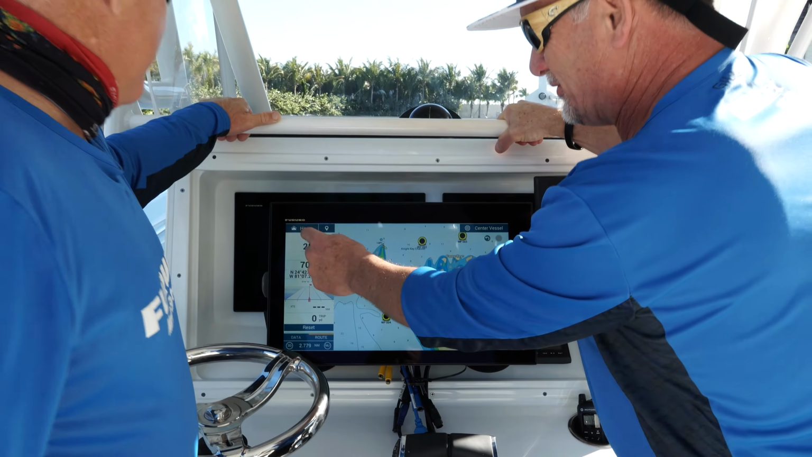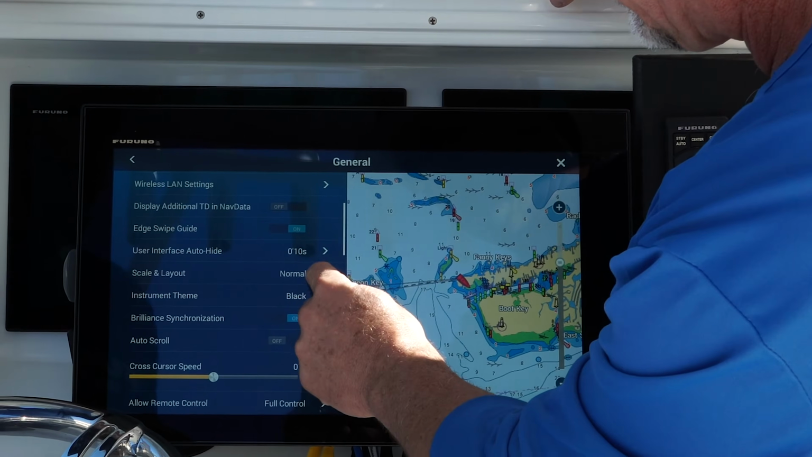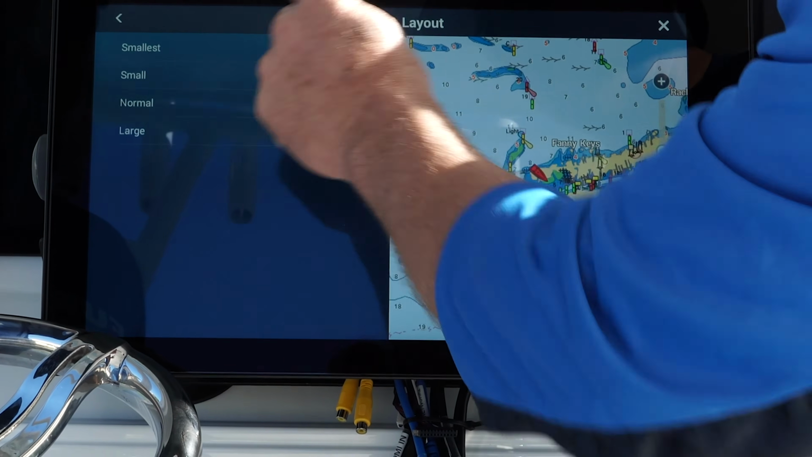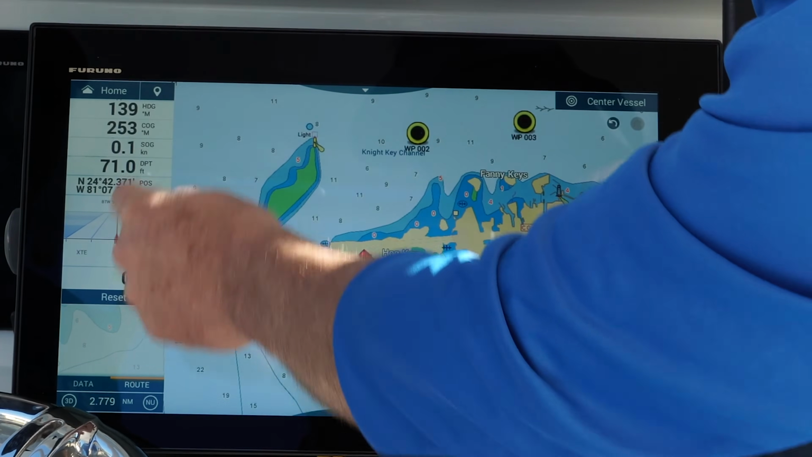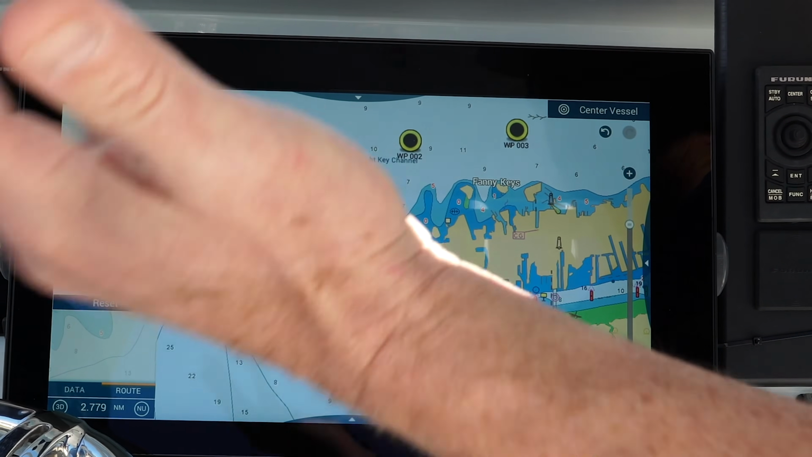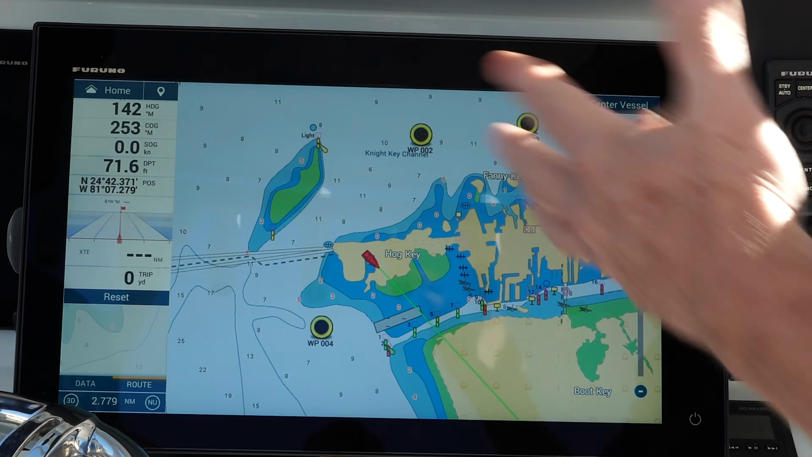Can you show me? Absolutely. If I press the home button, go into my settings menu, go into general, and I look for scale and layout right here. It's under normal right now by default, but if you want to add more data, you can totally do that. I can say smallest, and you see when I come back out, the data and the home button and even the event key is all smaller. So that may be fine for you. Some people may want it bigger, but you see here we can put a lot more data in that area. And even at smallest, it's still easy to read. It's still easy to read, yeah.